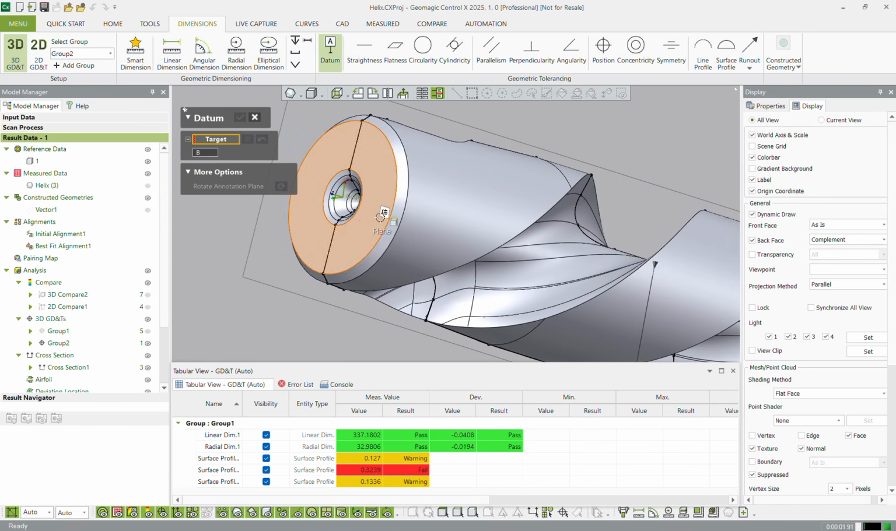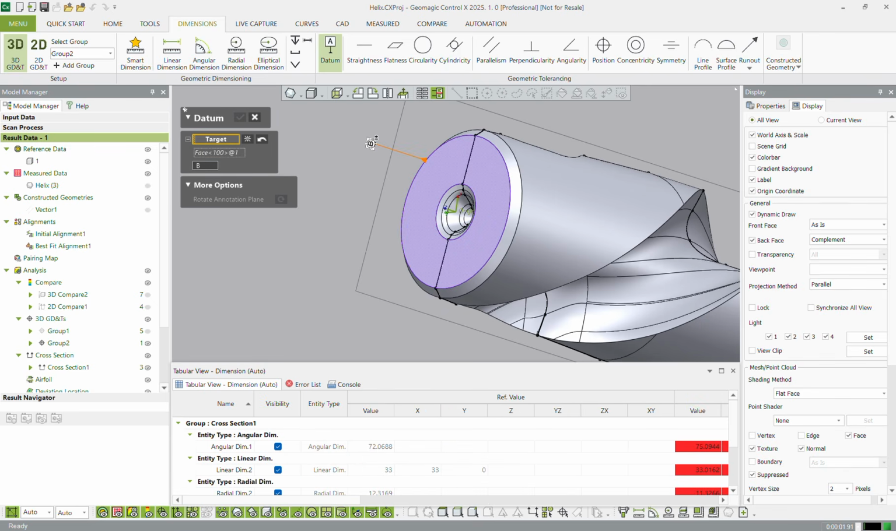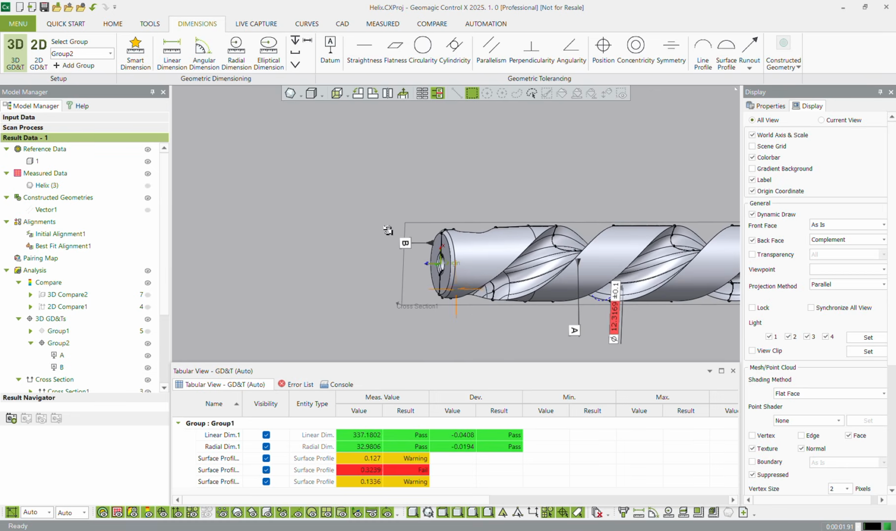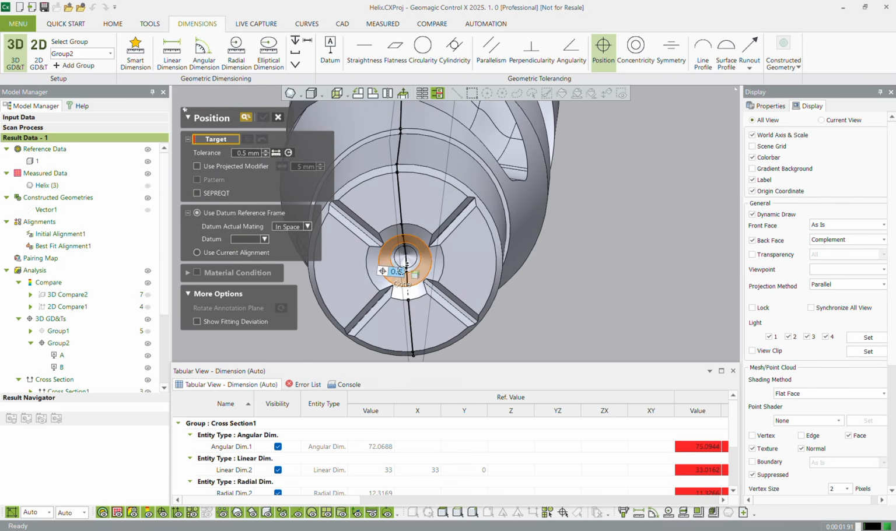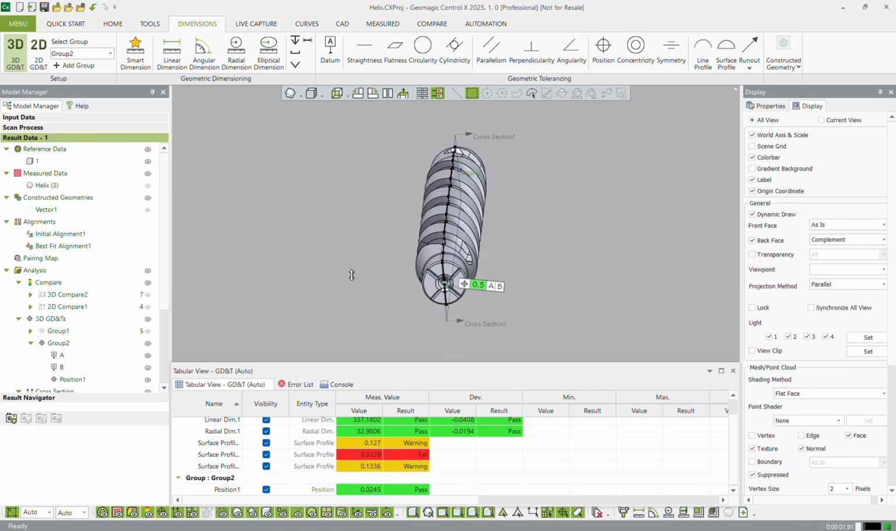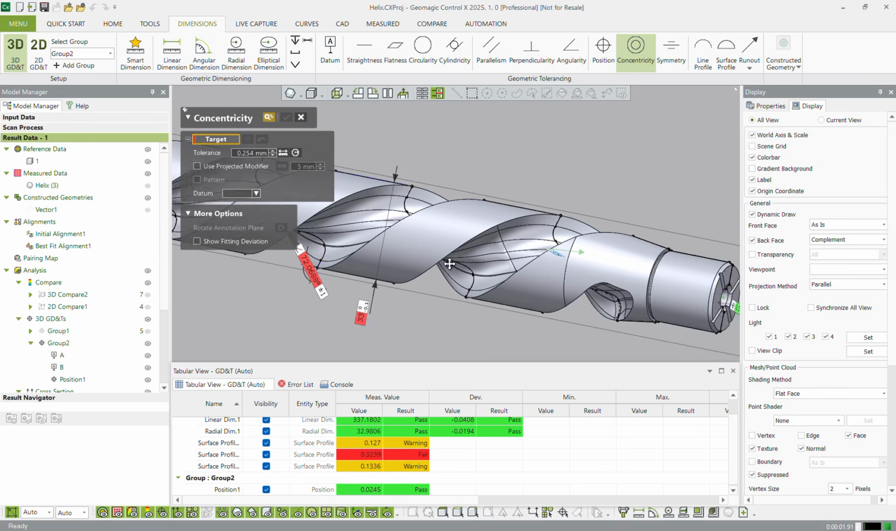Let's do some more datums. Let's do this plane here as datum B. There we go. Okay, so we've got datum A and B, and then if we wanted to do a position tolerance for this error in the bottom, you can say, let's do this cone, and it needs to be between A and B, and hit the check mark, and there we go. We've added position tolerance.